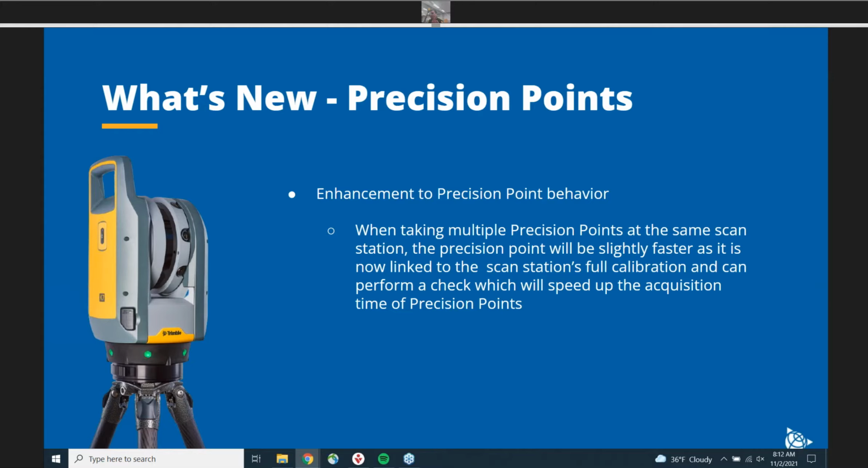The precision point is now deeply tied with the scan station. So instead of taking a calibration for every single precision point, we're just using the calibration taken from the full dome scan, because the scanner hasn't moved, and we're just doing a few checks and making sure that everything's all right.